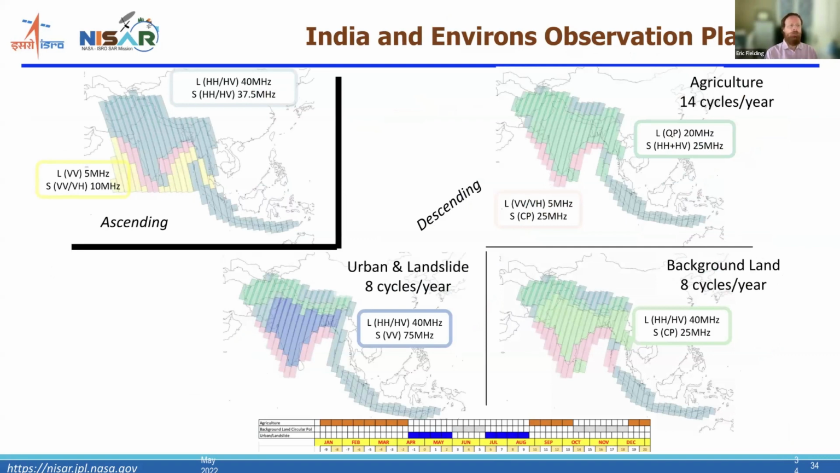So they've decided on a plan where on the ascending tracks, with the satellite moving north, they use the dual polarization, and on the descending tracks, it's going to switch between the dual polarization on some orbits and the quad pole on other orbits.